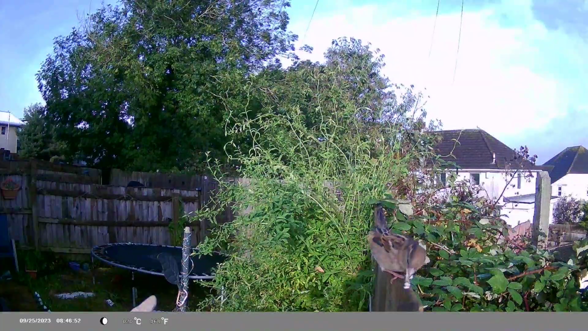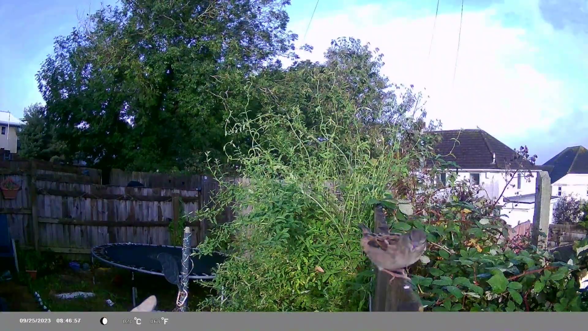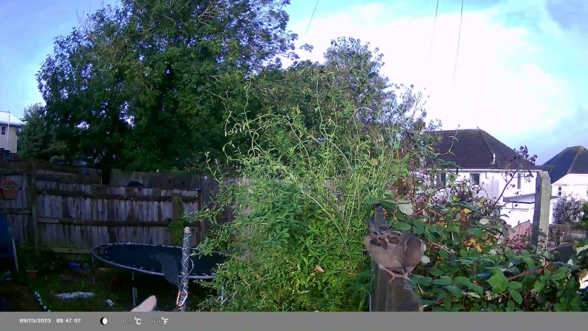Even though they're quite common, I actually really like the sparrows, especially the female. Actually, I think they're quite pretty. The markings and stuff like that they've got on them are stunning, I think.